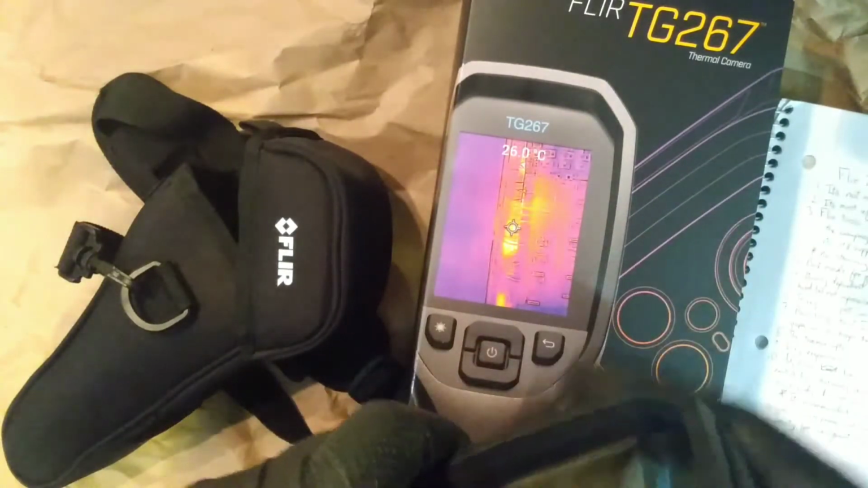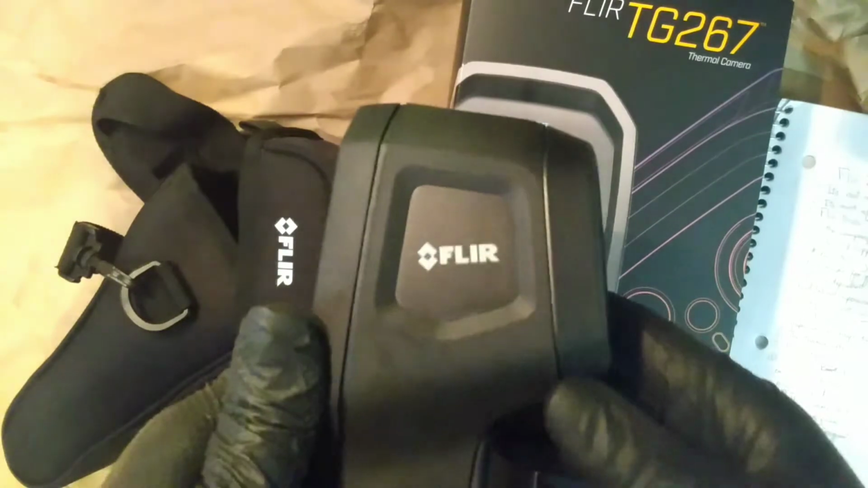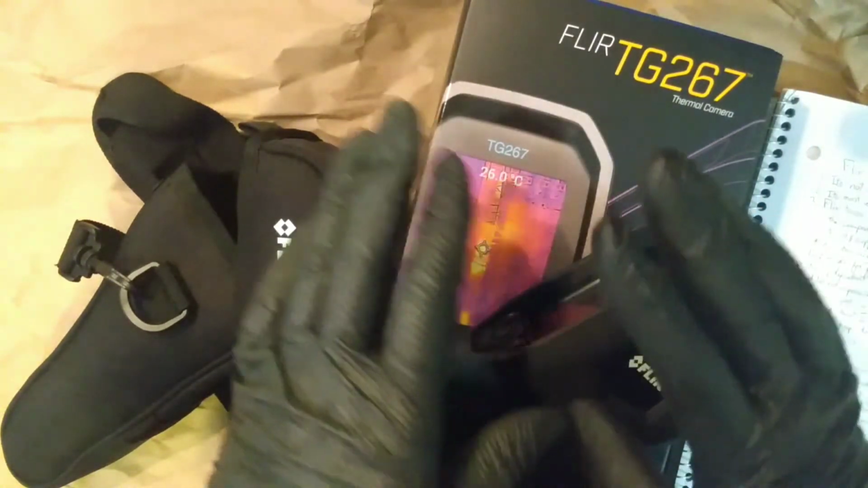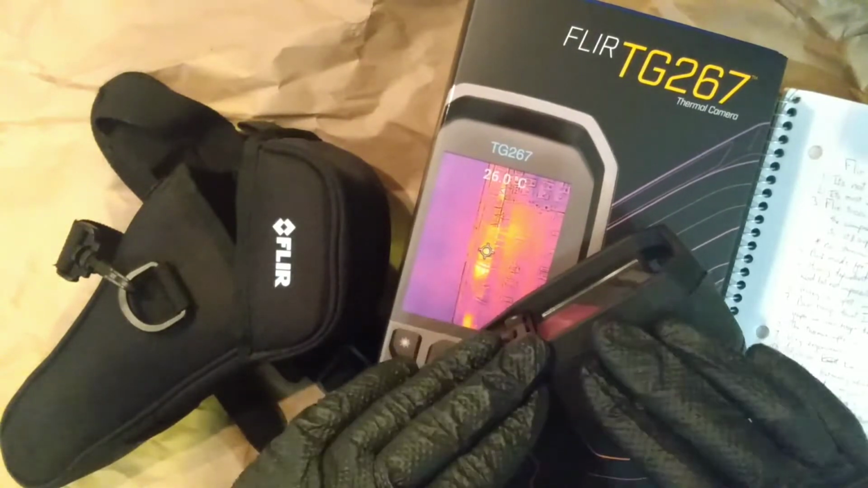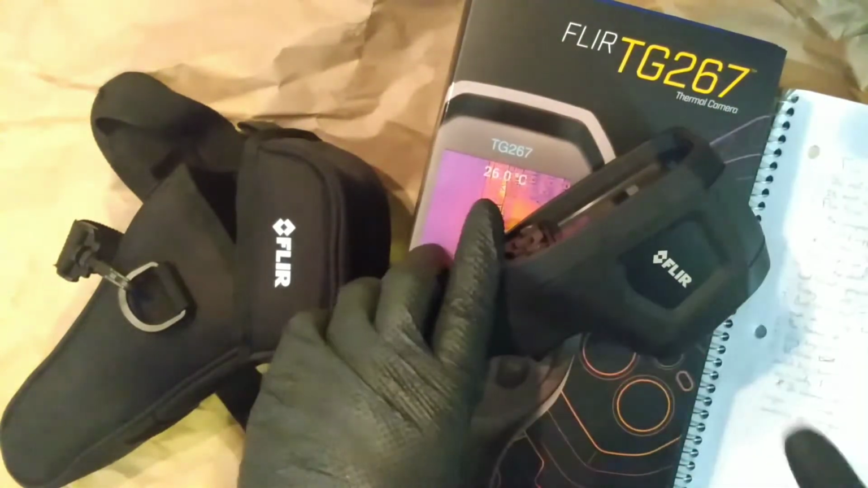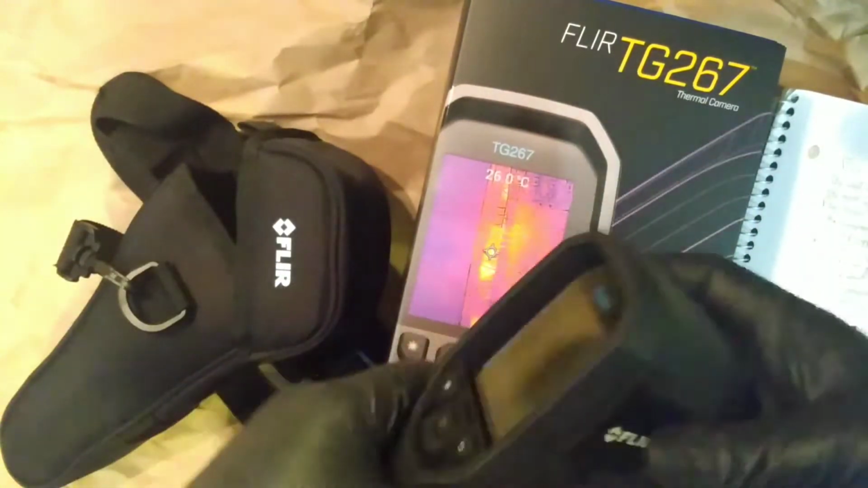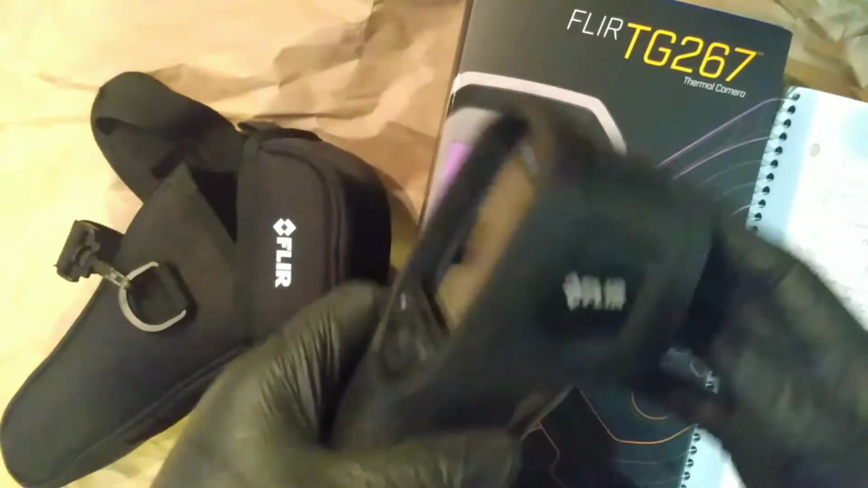Going back to the temperature differences, it's best in low lighting if you're gonna use this. Use it in a dim setting. Do not go in bright light expecting to get the most out of this particular tool. It's still a tool. It's not a camera, but it is a tool. It's truly a spot imager. Do not try it at long range. It's not a scope.